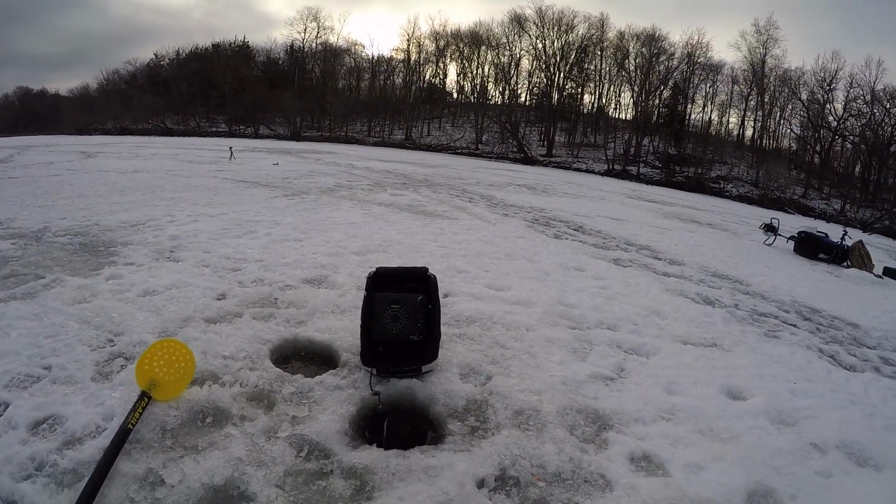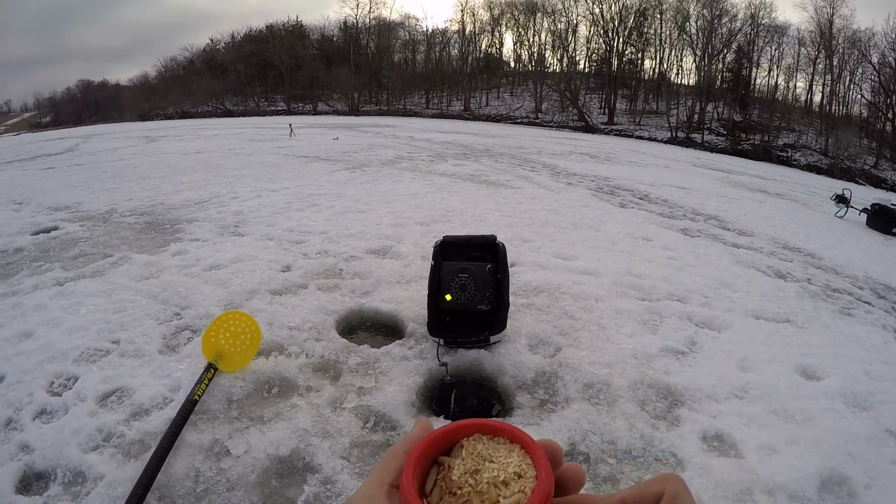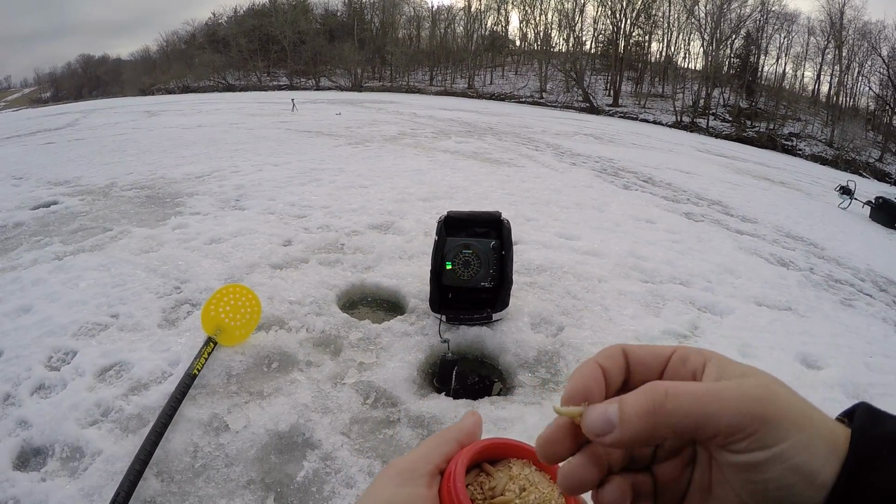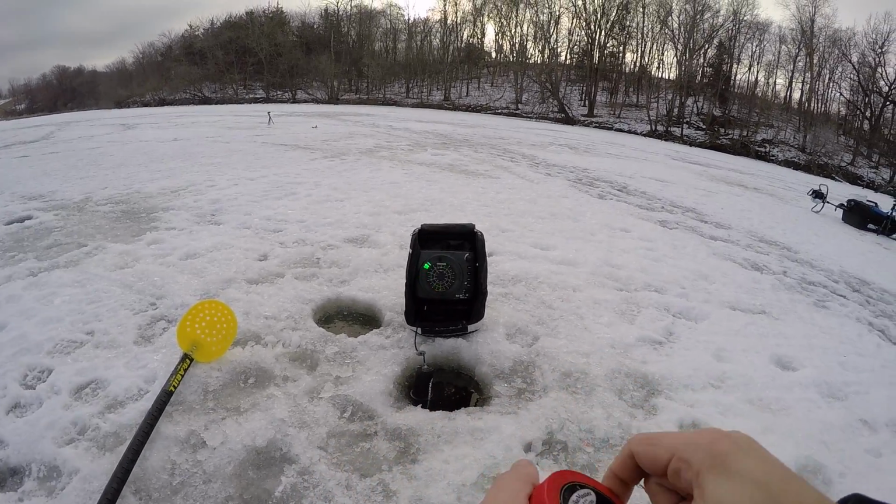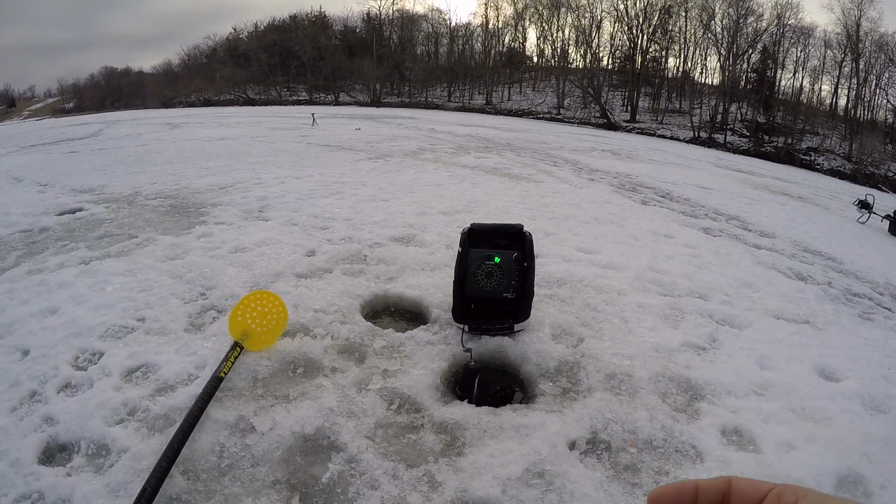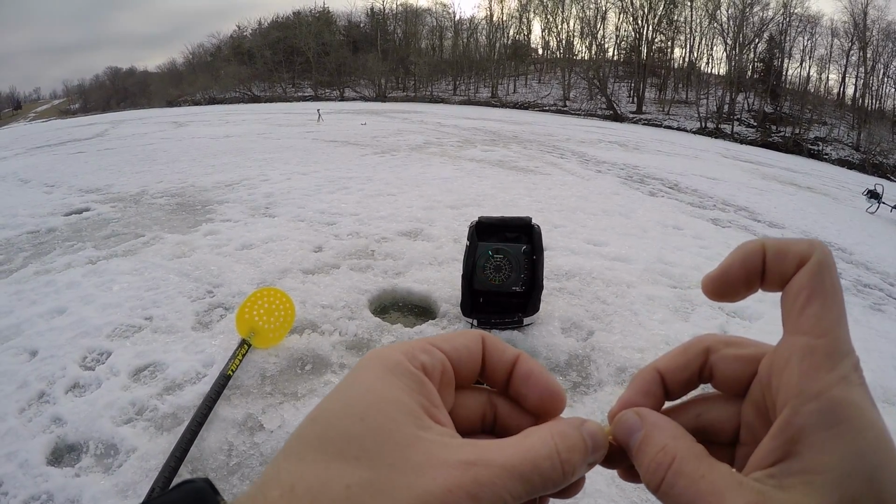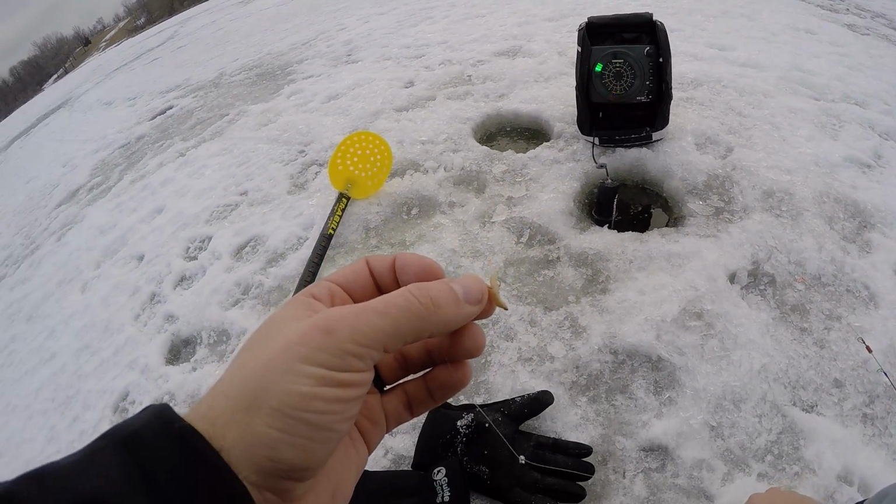Like I said, we are out on Don Williams Lake today. This is in central Iowa. They have a very healthy crappie population. Probably too much so, actually, because they have a lot of the 8 to 9 inch crappie.